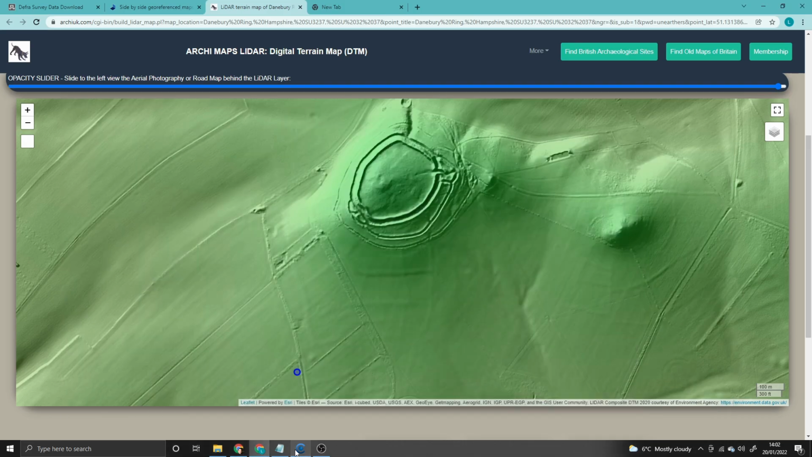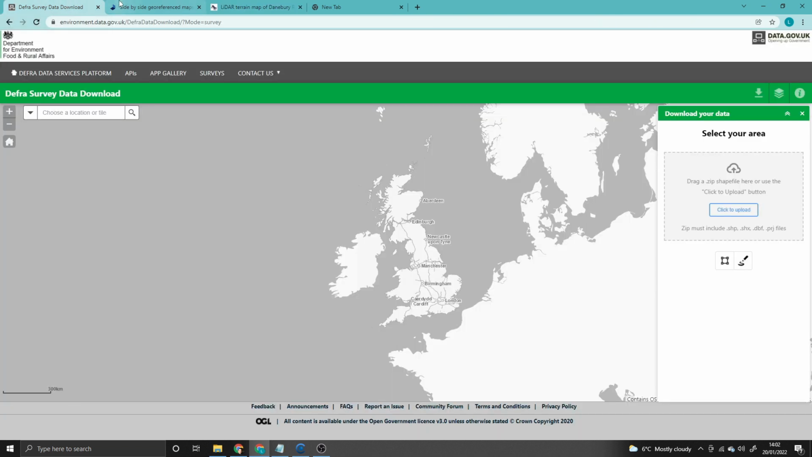Well, the Environment Agency in the UK, it may be different around the world. Where you are, you might be able to get different kinds of LiDAR data set. But for us here in the UK, we have the Environment Agency, and they release their LiDAR data. So just visit this link here. Again, I'll pop that one in the description for you. And I'm going to just type in Danebury Ring.